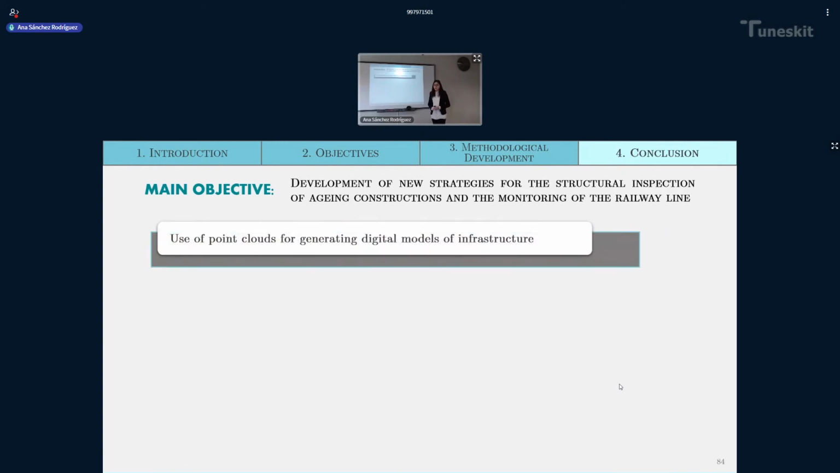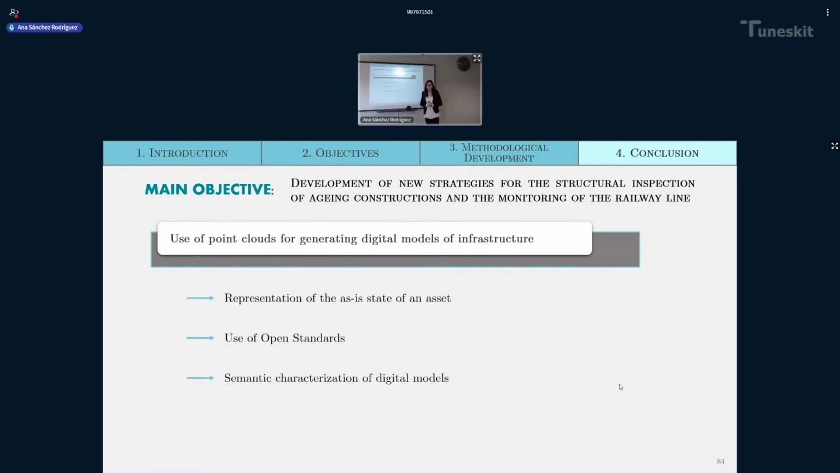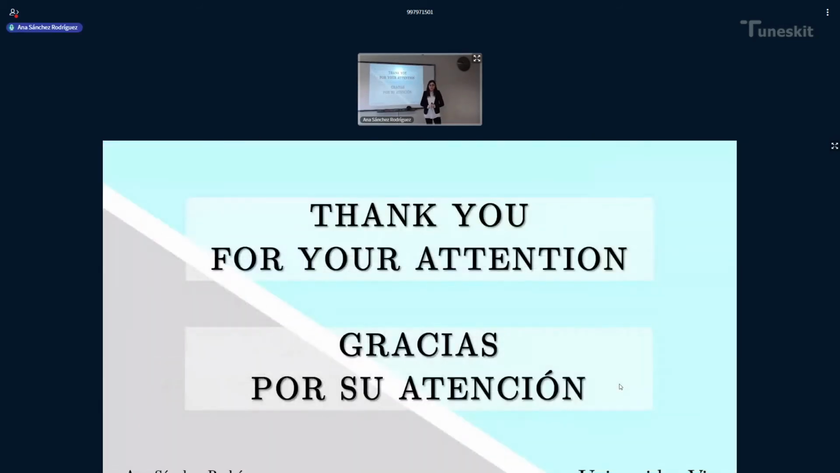And the last objective of my thesis was the use of point clouds for generating digital models of infrastructures. And as I have just said, we used laser scanning data as a representation of the as-is state of an asset. In order to generate those digital models, we used open standards, and we have also added some semantic characterization to those digital models. And with this, I reached the end of my presentation,